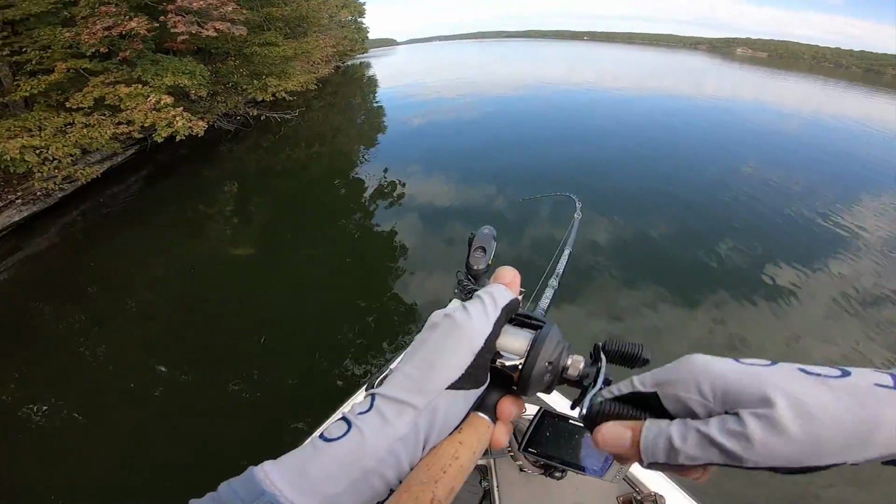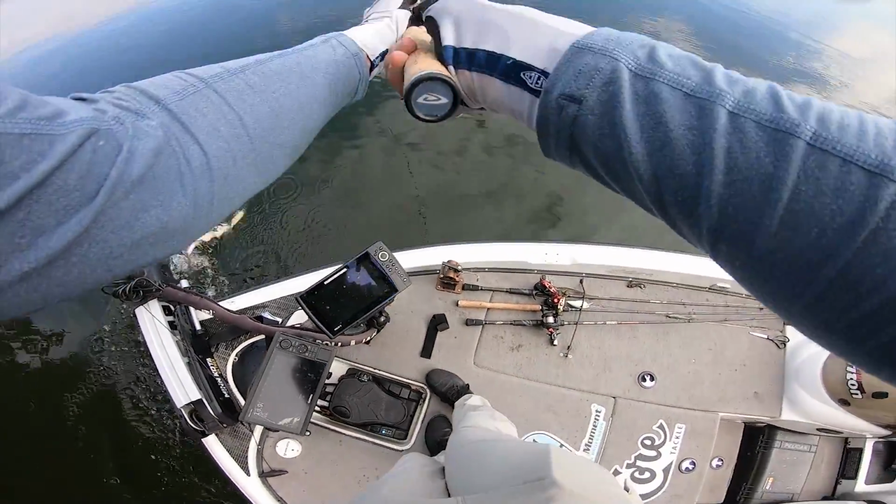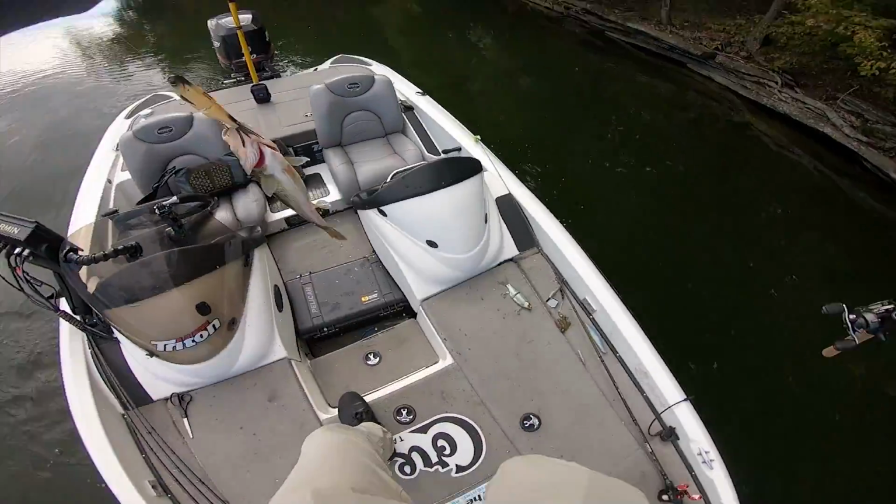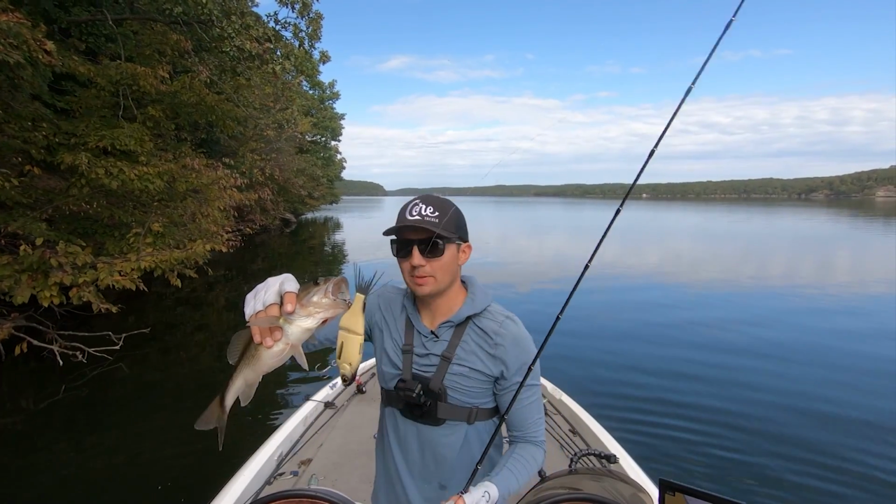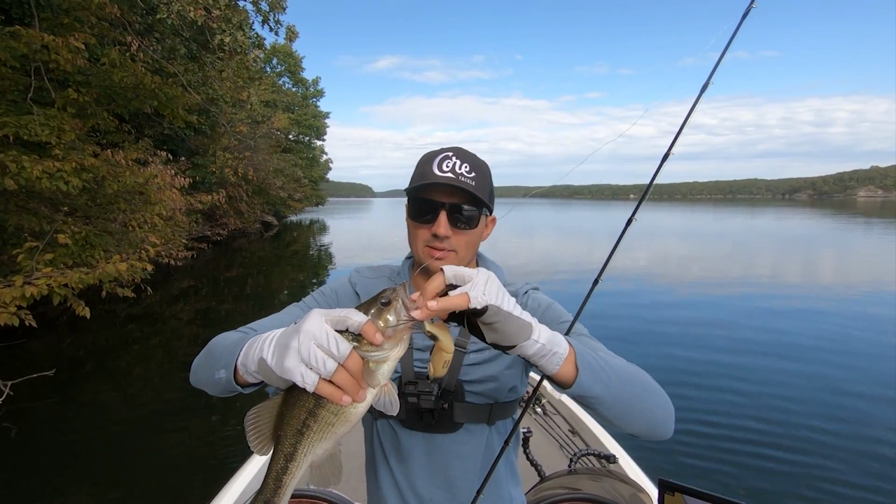Oh, got him. There we go. Another spotted bass on the glide. Man, I'm not seeing that many fish following the glide, but there are a few, and these spotted bass are the ones that are committing, but there are a few good largemouth out here as well. So, I mean, it's not too bad picking up these smaller fish along the way, especially when you're trying to get a limit in the boat.